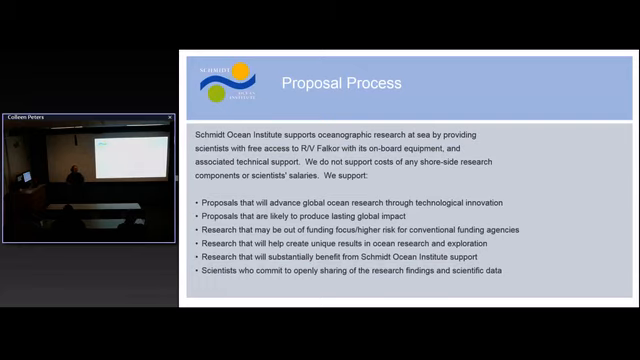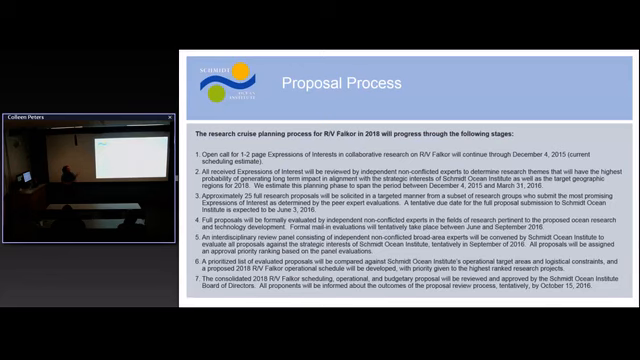So generally the way this works is in the fall, we'll have a call for expressions of interest. People will submit a 1 to 2 page, short proposal of what they might like to do on the FALKOR, and why it would be beneficial to do it on the FALKOR. We have a committee with outside people in the scientific community that help us sort through all of these projects to find the ones that fit the vision and the mission the most for the company.